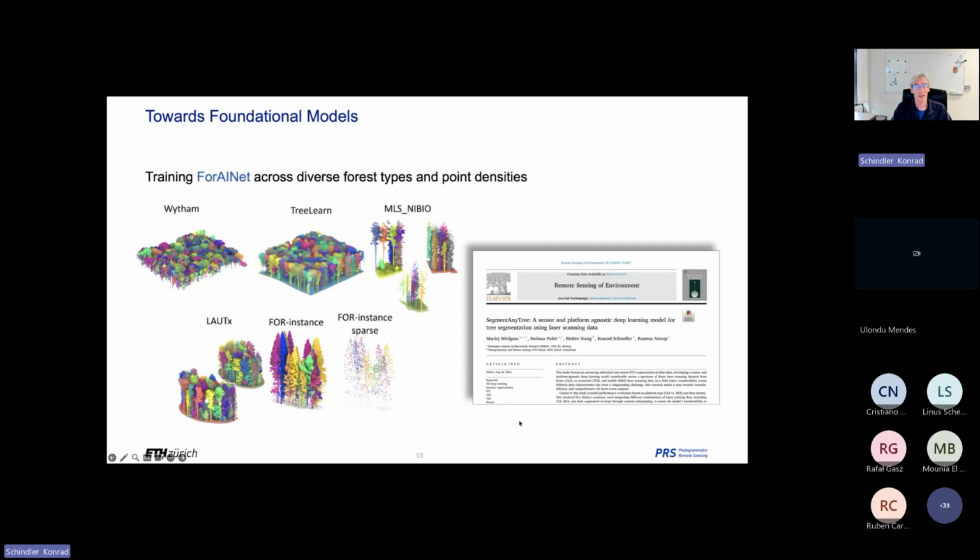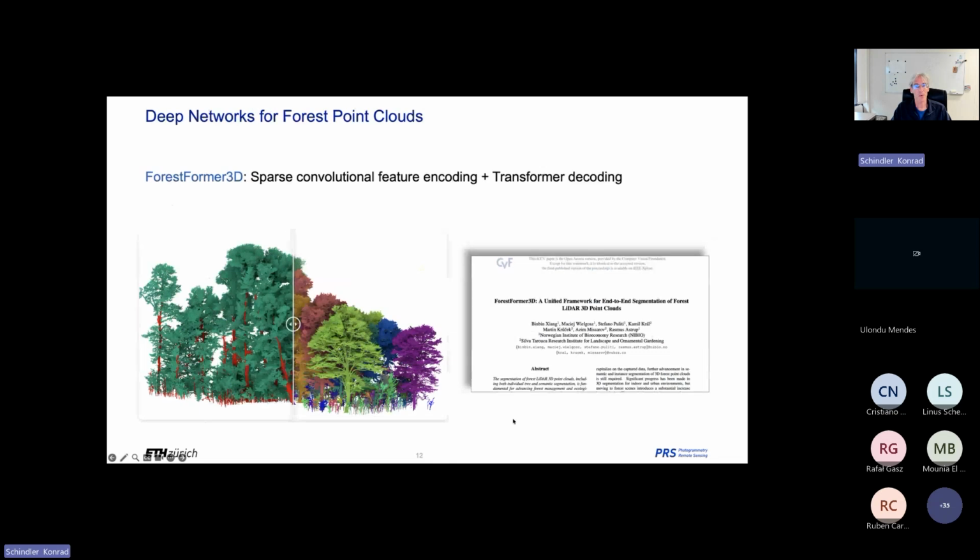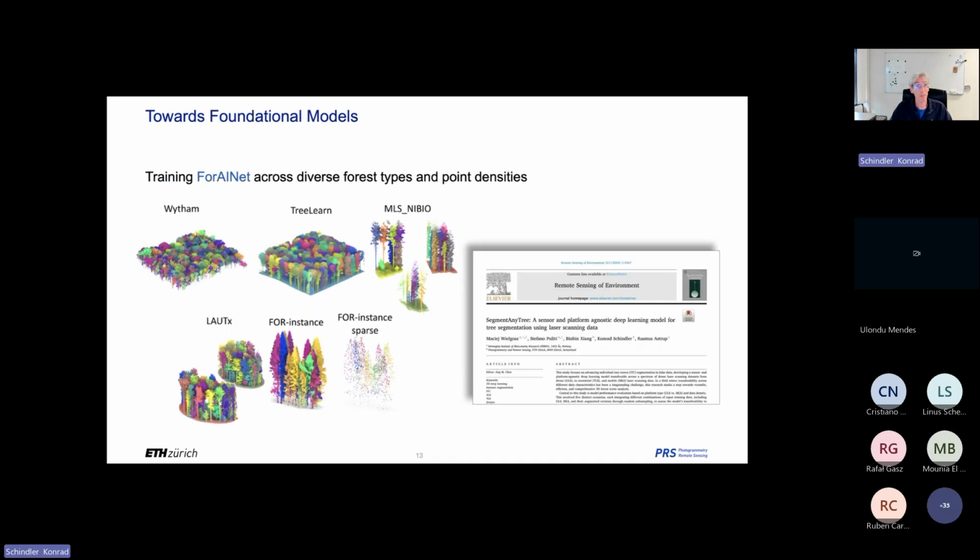And so far we've talked about the history of point cloud modeling in the last 8 years or so. And now, at least some people claim, we are in the era of foundation models.